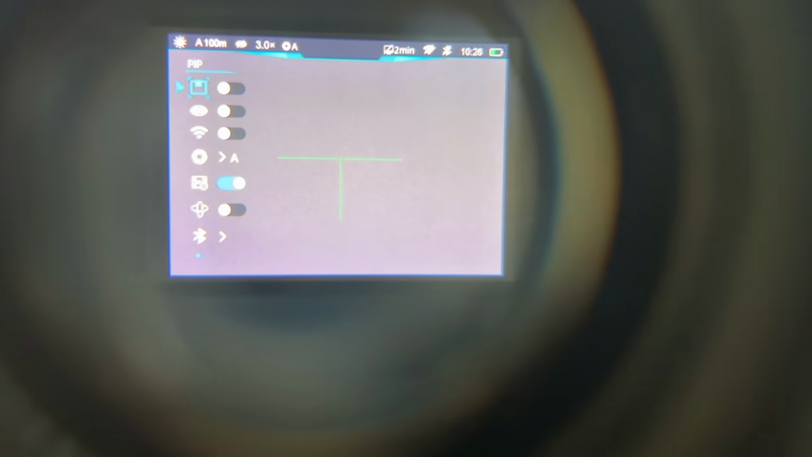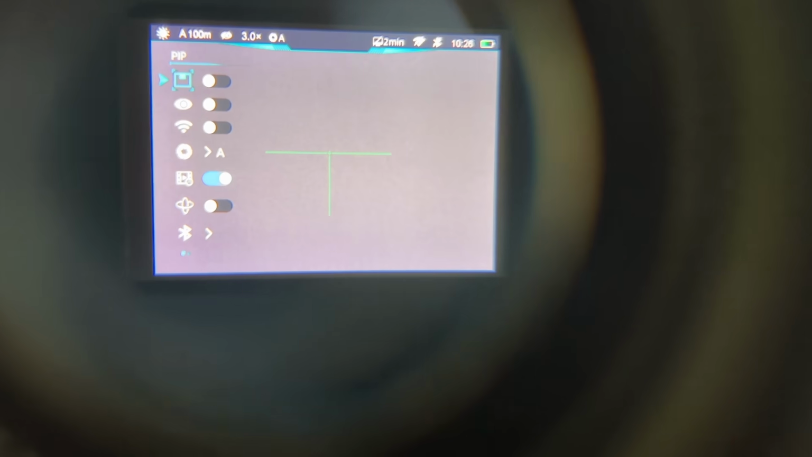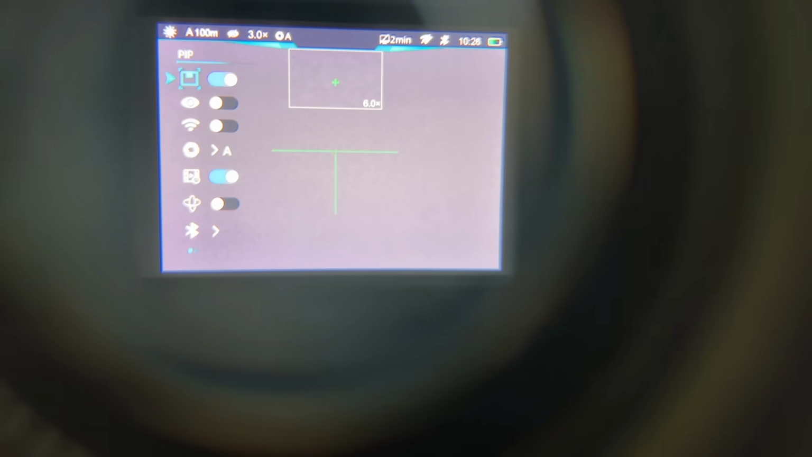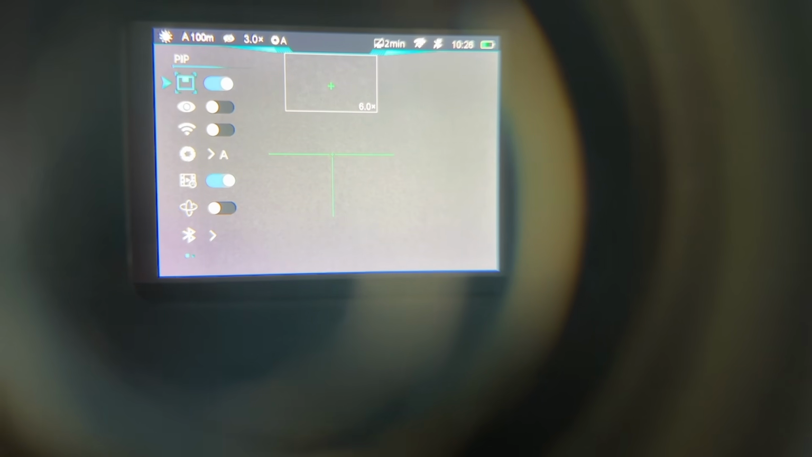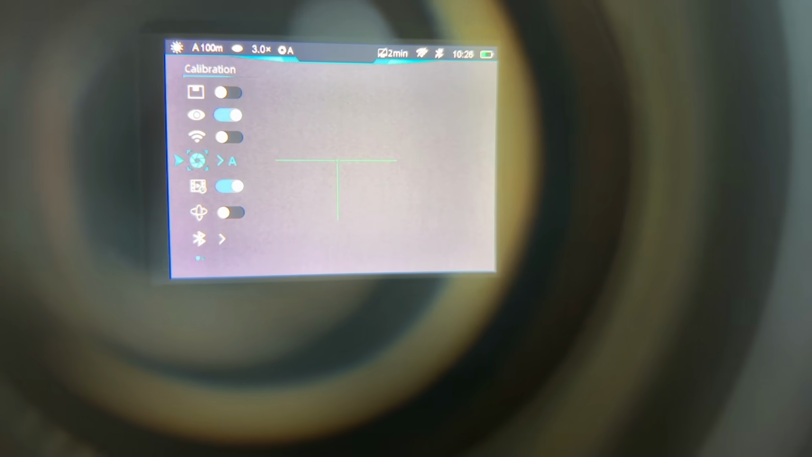Then from the main screen like that, you press and hold, and that brings up your main menu. You've got your picture-in-picture function at the top there, so you can turn that on, and that just gives you a zoomed-in view, double your screen magnification. I'll leave that off for now. You've got your ultra clear mode, I'll turn that on. You've got Wi-Fi, so you can connect to the InfiRay app, and you've got your calibration. I'll leave it on auto calibrate.